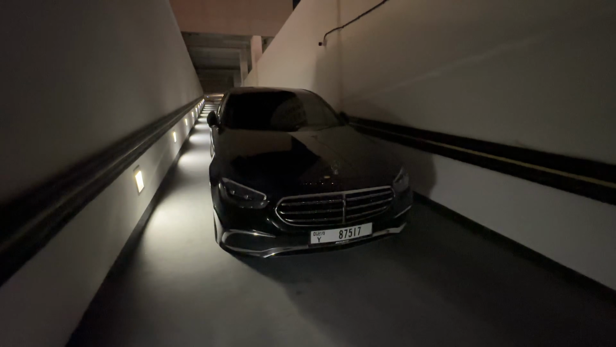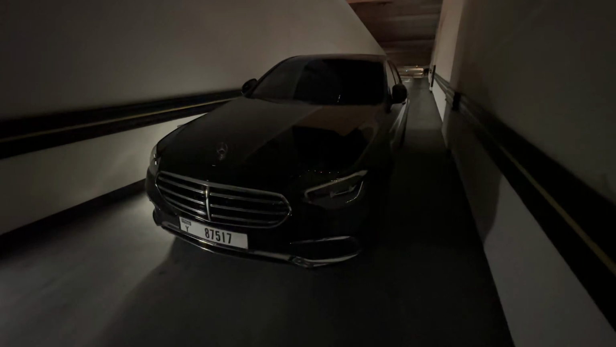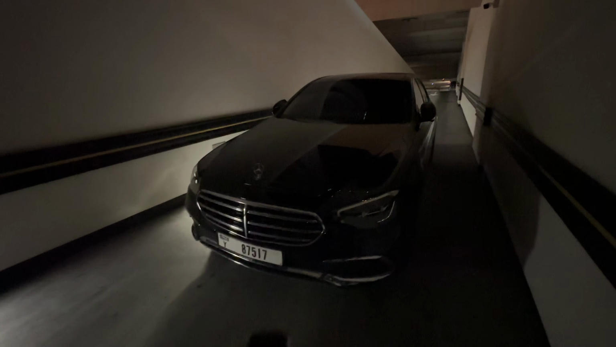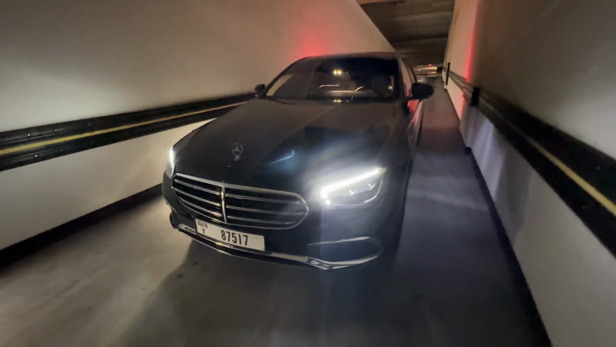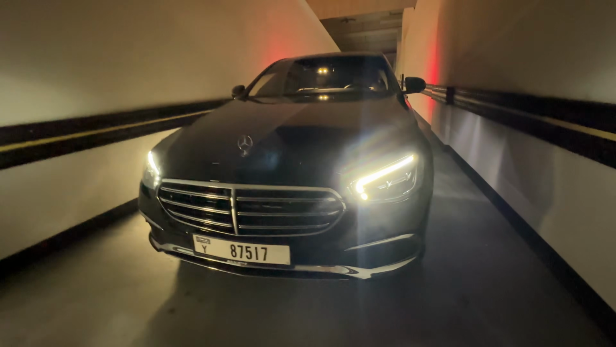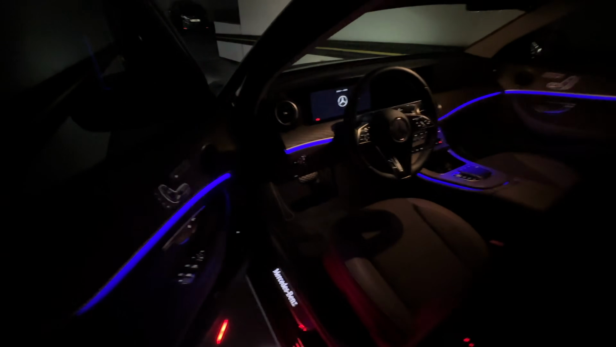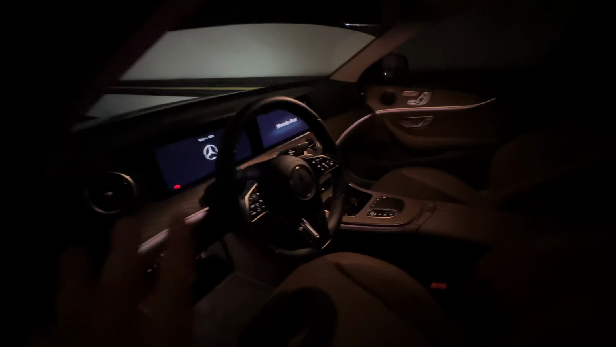But the true genius of the new E-Class is its S-Class rivaling interior. So let's go ahead and open up the new E-Class and show you what this thing is all about. I also really like those daytime running lights. The LEDs look very sharp. Let's go ahead and hop in the interior. Nice chrome door handles. Check out how gorgeous this ambient lighting is, and this is just the start.